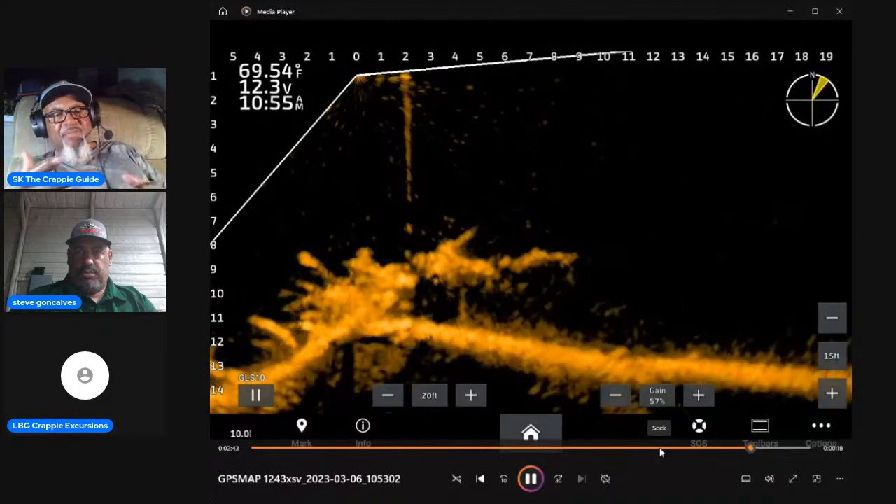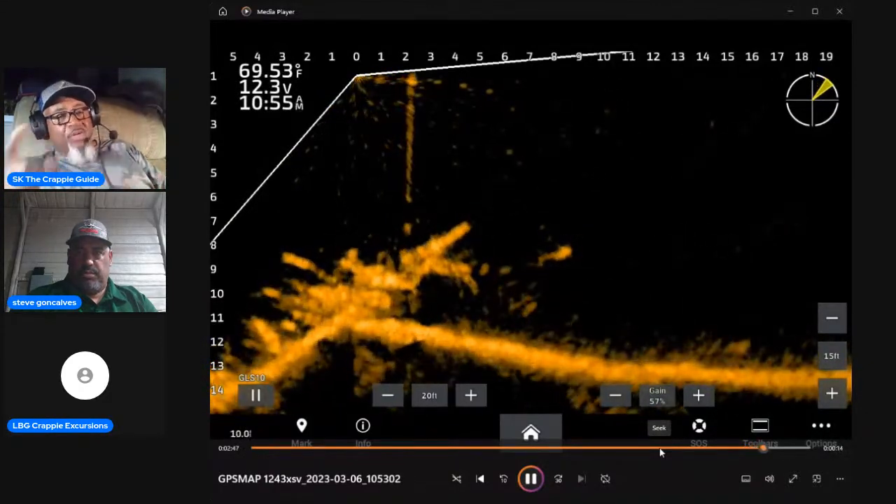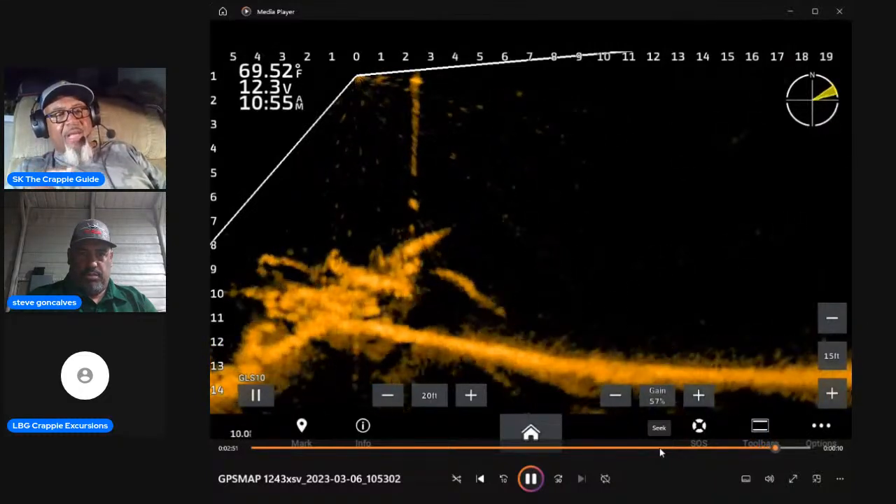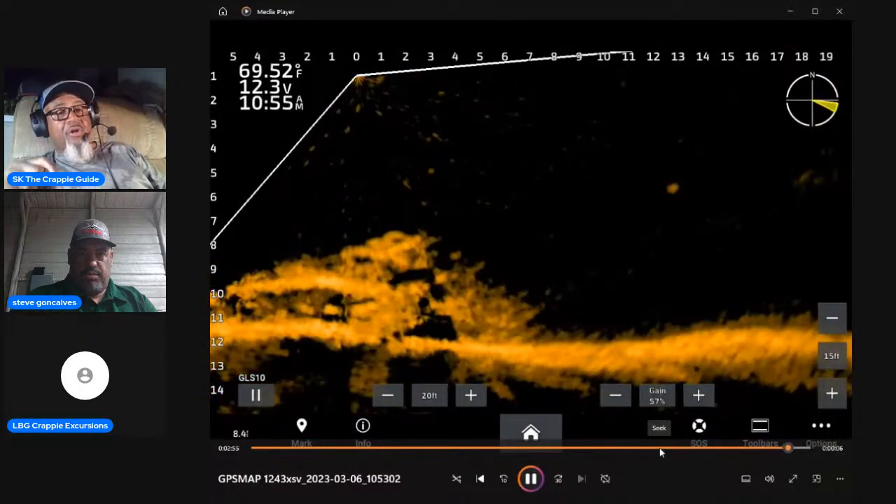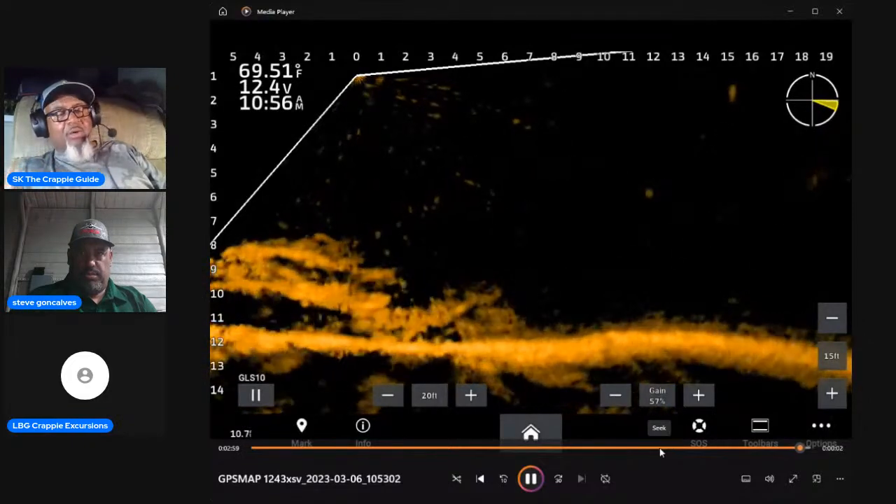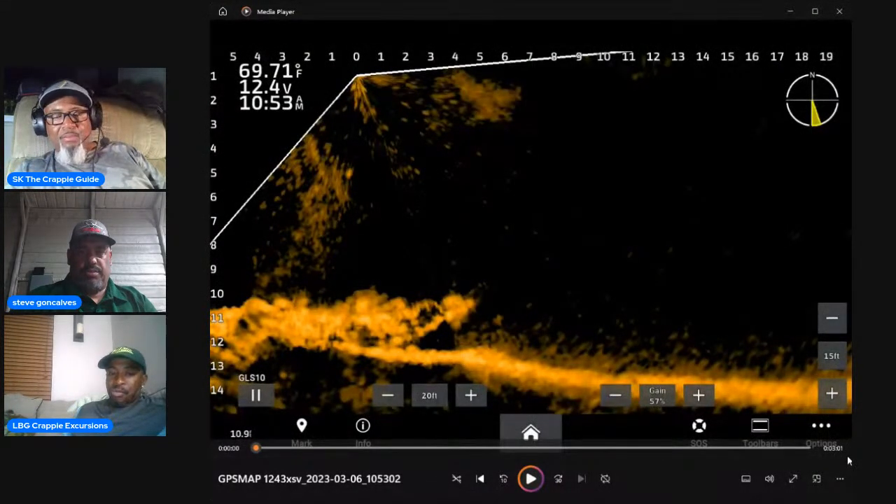But if I see something that looks different than what the structure looks like, now I will tell you this: don't waste a bunch of time on a bright spot, because sometimes some of that structure gives off a harder return than the rest of it. So you get that jig close. If you get a reaction from that bright spot, bam, you own. But if not, move on.